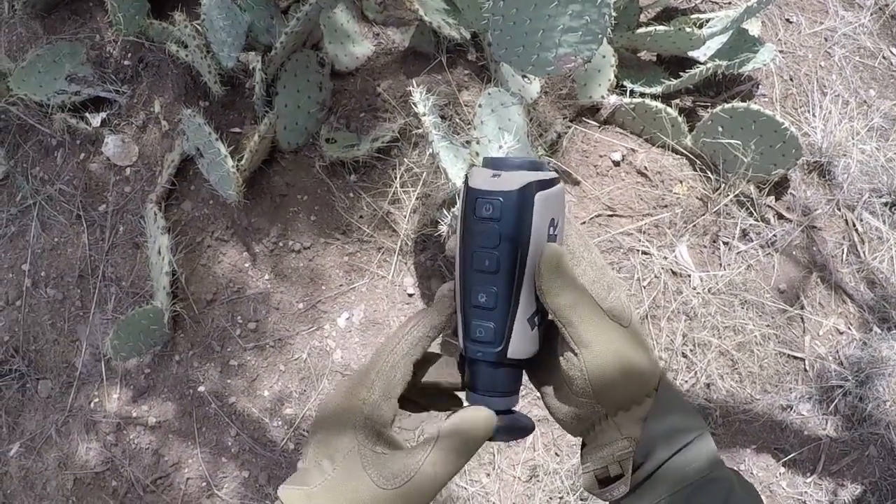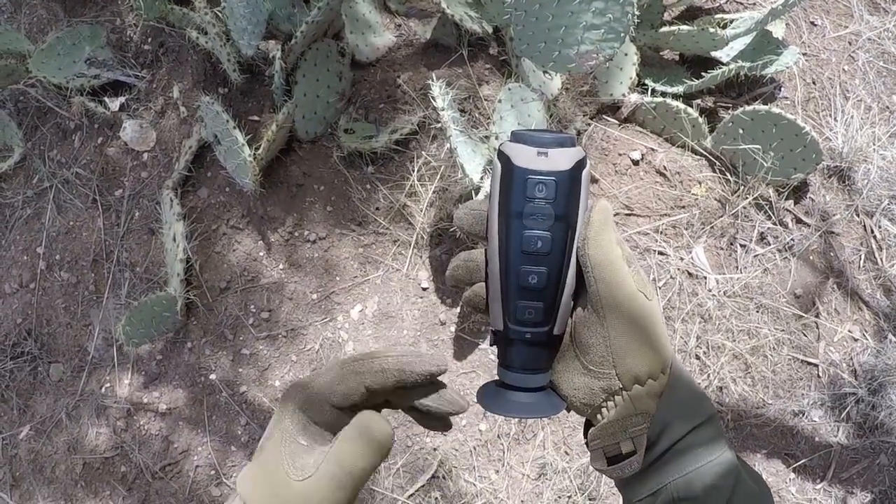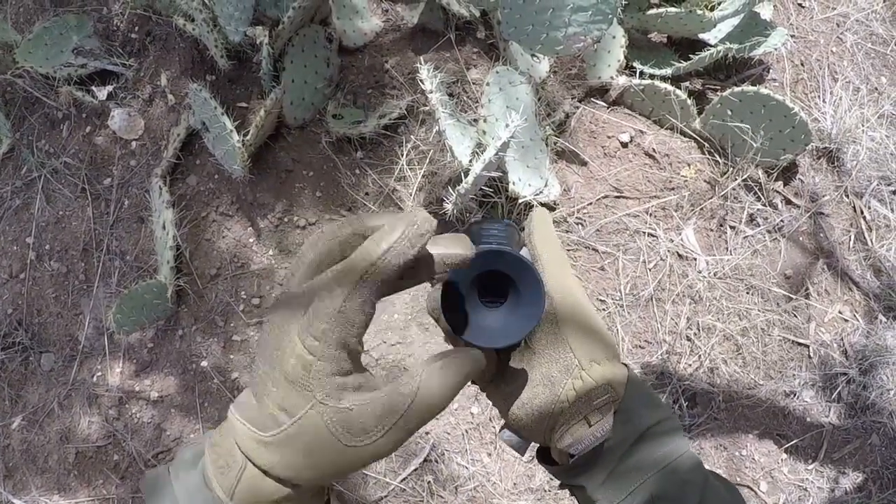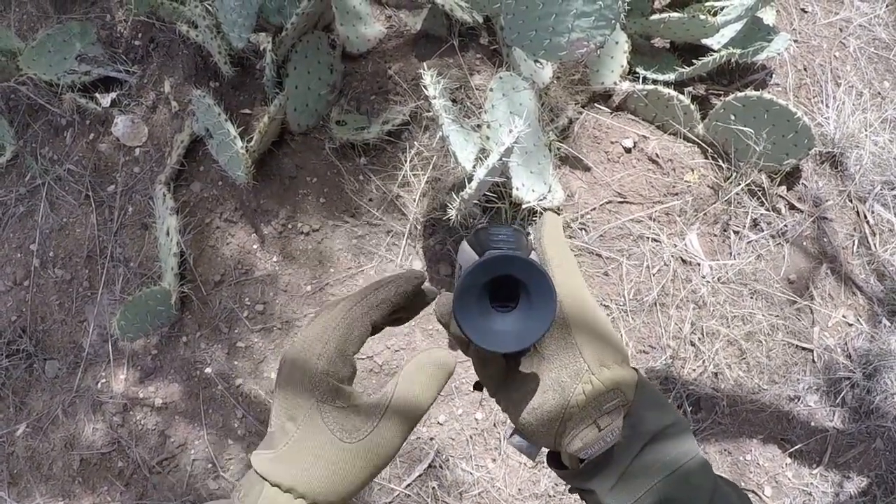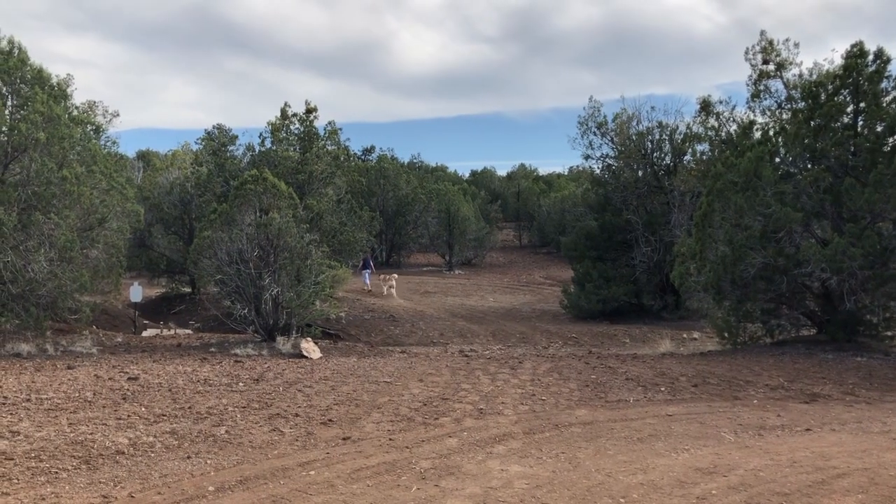Now, since this doesn't have a video output, I'm going to have to get shots for you by holding up my phone or by holding up the camera to the back of the screen, and that's how I'm going to have to capture the shots for you. So they're not going to be the best quality, but that's the only way I'm going to be able to do it for you. All right, so here's what we're going to be looking at with the thermal.